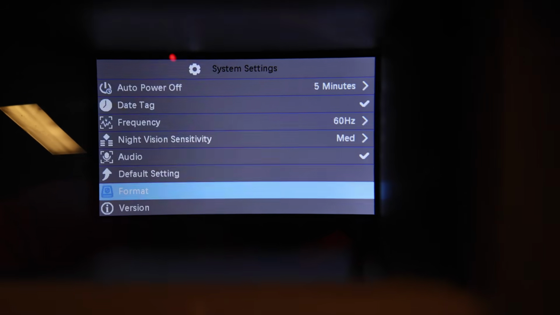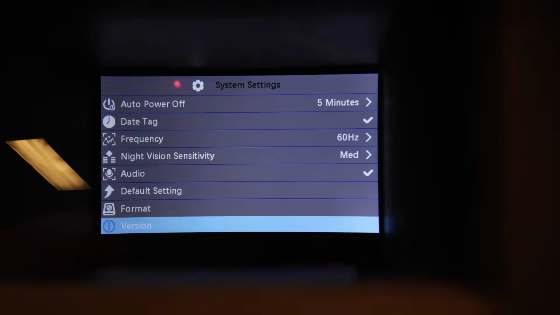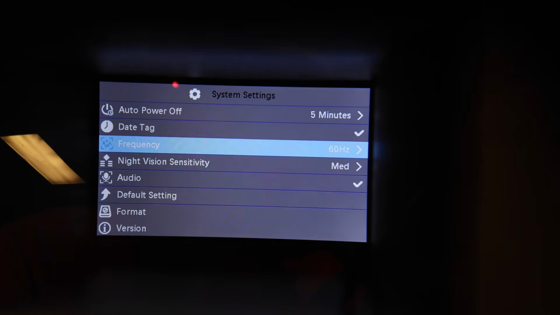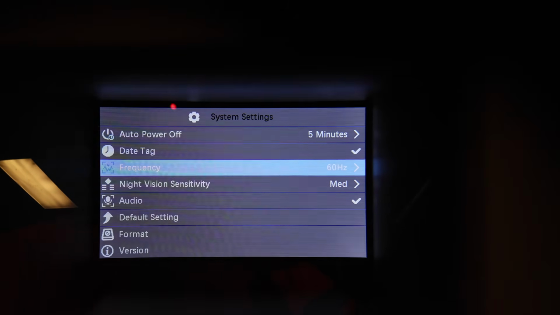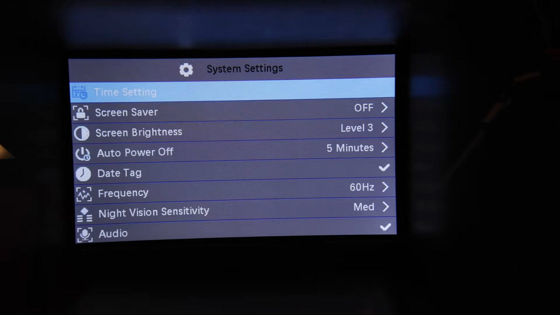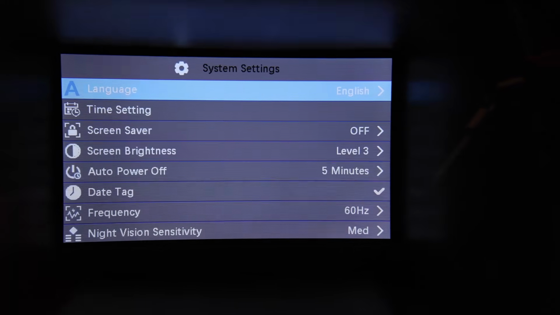And you can check out your version, and set your date, time, and all of that the same way. Just drill down, hit your OK button, and you can drill down. Okay, I'm on the hertz. Nothing really difficult about this.